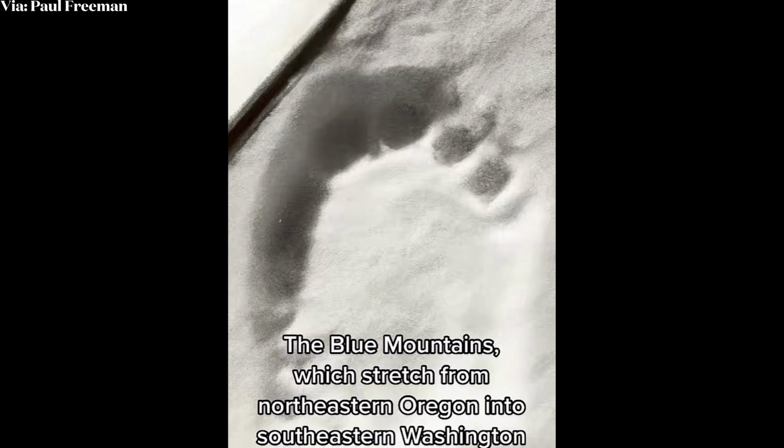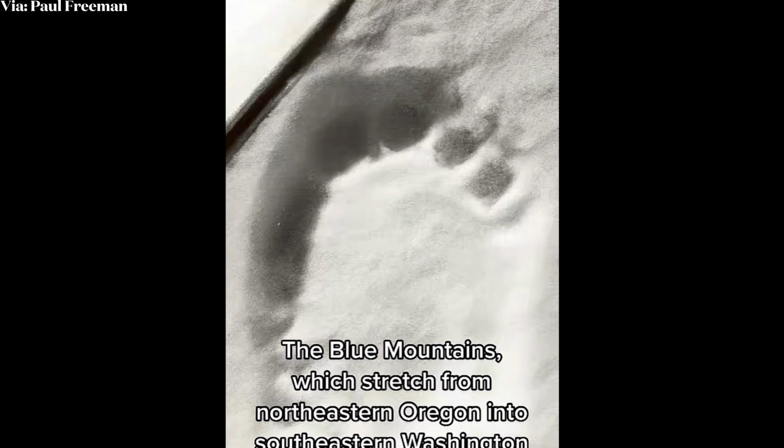The Blue Mountains, on the border of Washington and Oregon, have long been one of the hotspots in American Bigfoot lore. Dense forests, deep canyons, and long stretches of wilderness make the area feel like the kind of place where something can remain hidden pretty easily, something large and unknown. And for many people, the most famous shadow over these mountains comes from a series of strange footprints linked to a man named Paul Freeman.